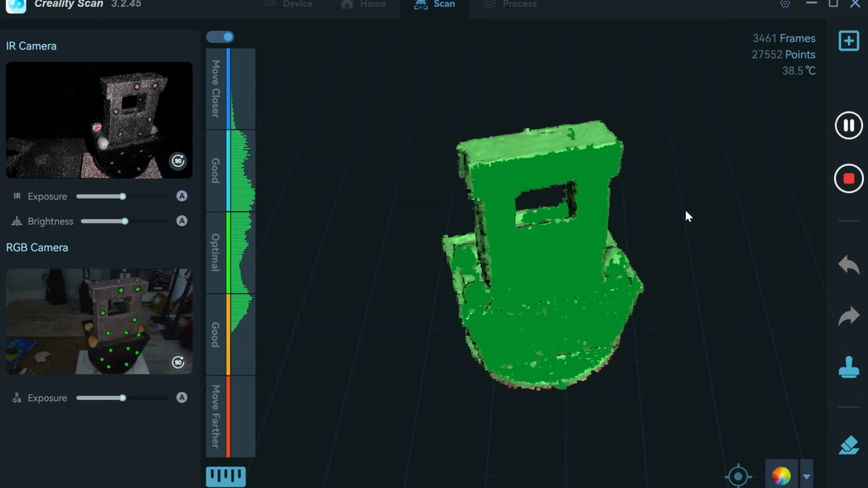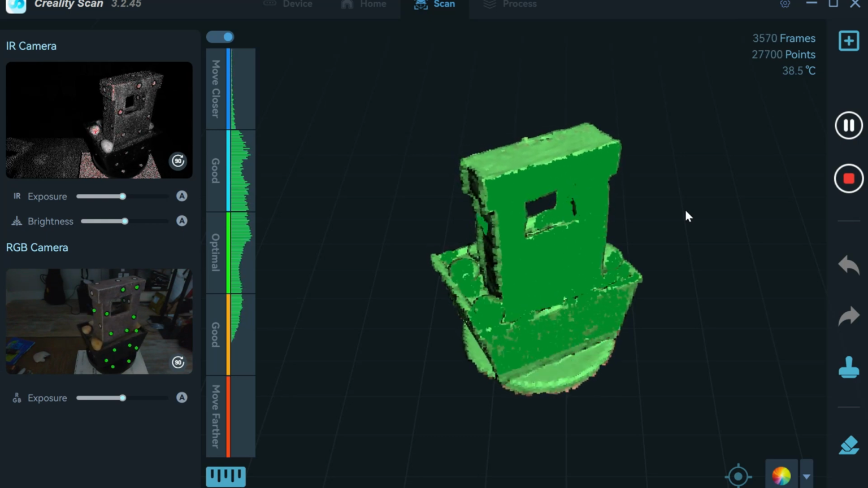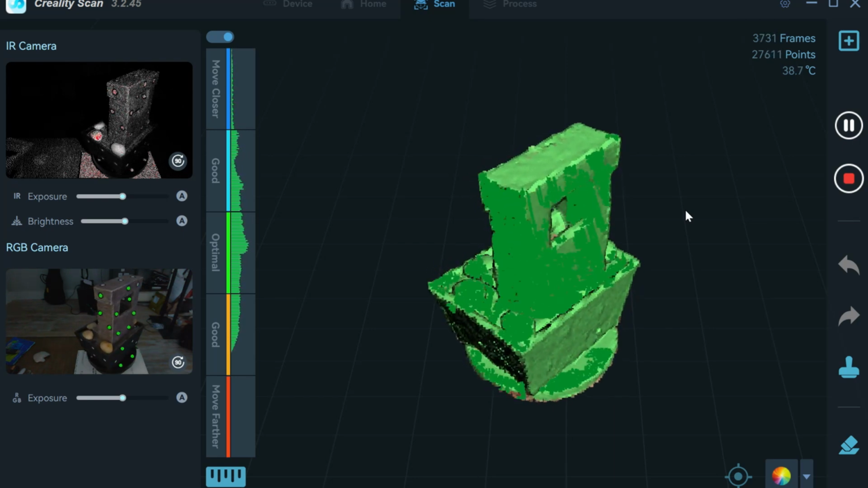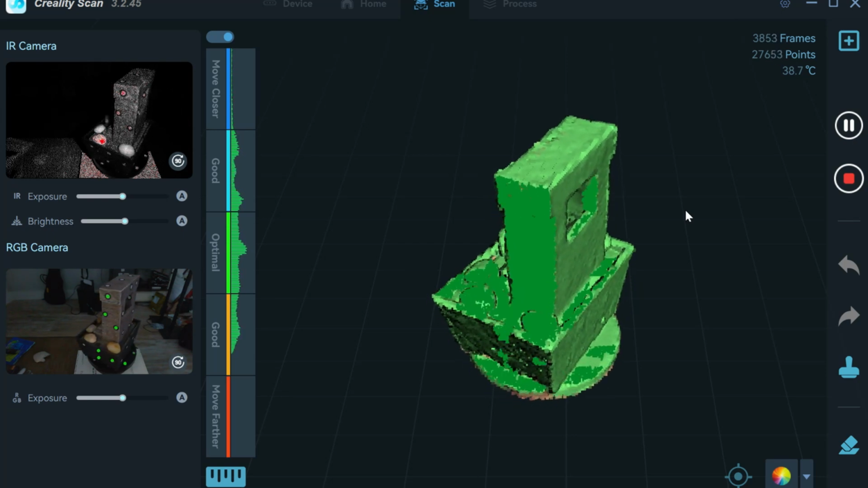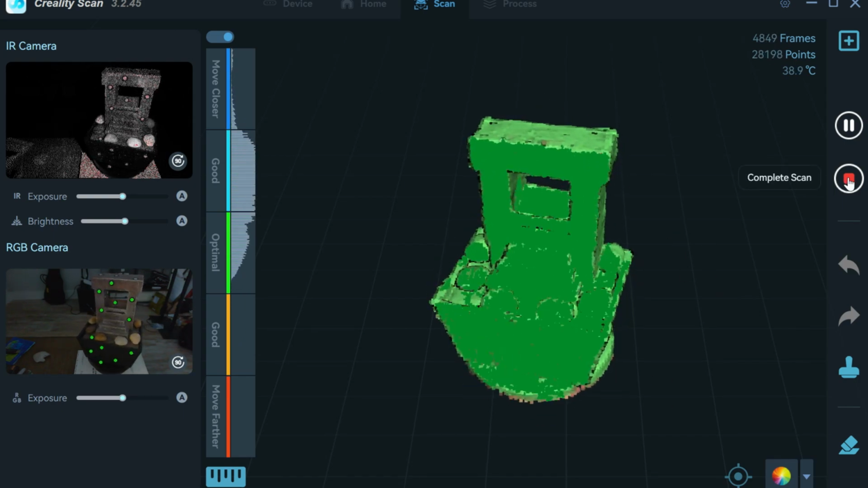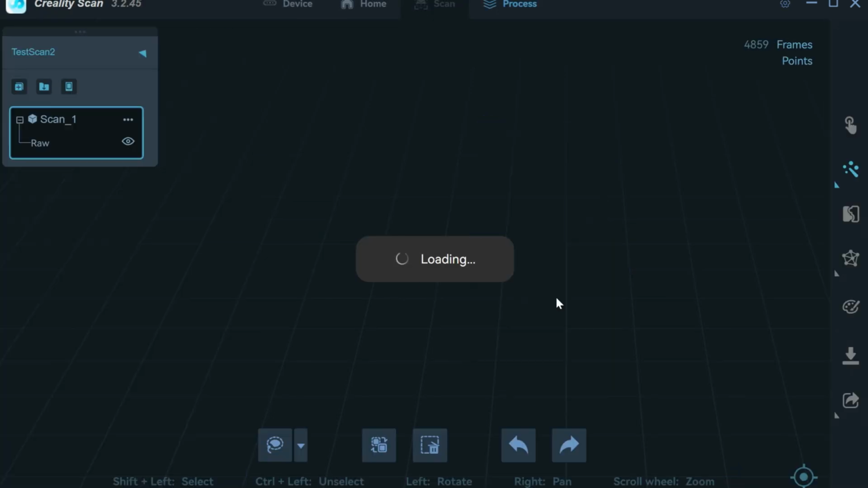And as long as you have enough tracking points, it should follow it. If you're missing tracking points, it might go to tracking lost. But then as soon as it gets back into the right angle, it will pick up where it left off. So once we get to the front, I'm actually going to pause it, see what it looks like. It looks pretty good. So if I pause it, you can see it kind of gives you an image. It looks okay overall. Everything was looking green. So I'm going to just hit complete scanning.